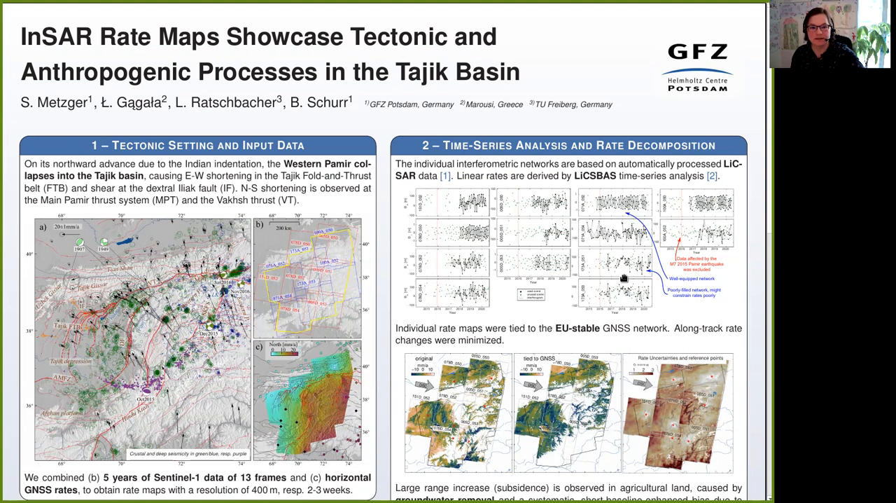However, sometimes they contain significant data gaps, which is for many reasons. Either the archive was not fully available, or the data were highly decorrelated due to precipitation and high topography, which caused a lot of unwrapping errors. Since we were interested in the interseismic rates, we avoided data following directly the magnitude 7 Sarez earthquake that ruptured the central Pamir in 2015.